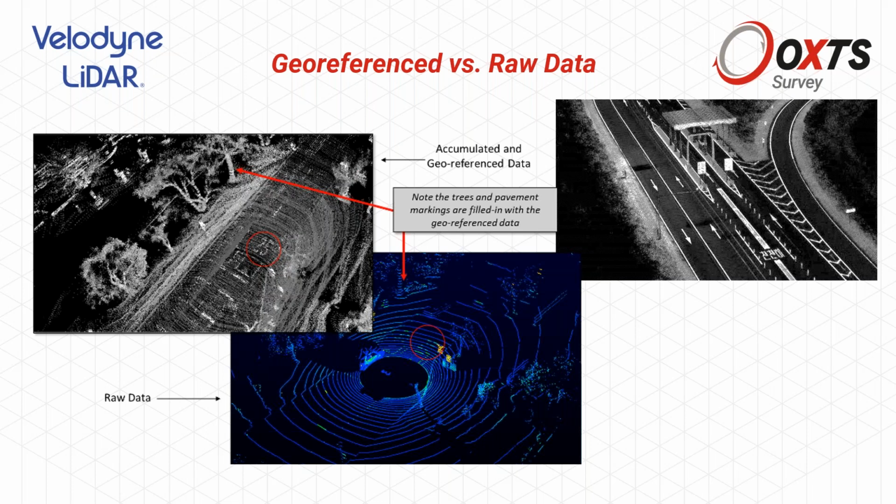Maybe I'll just make a start here. Talking about the combination of LiDAR data and inertial navigation systems. Our LiDAR technology uses eye-safe laser beams to create a 3D representation of the surveyed environment.